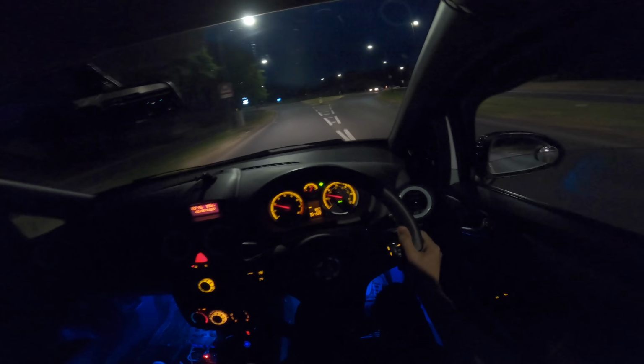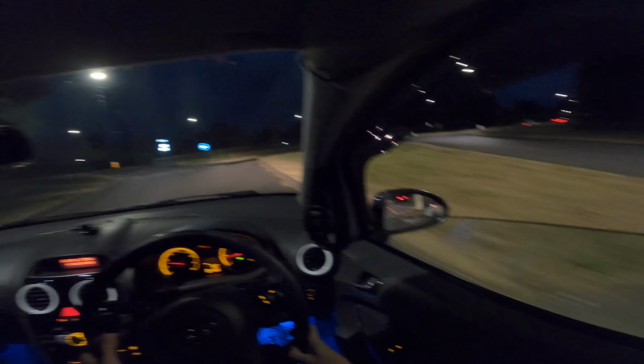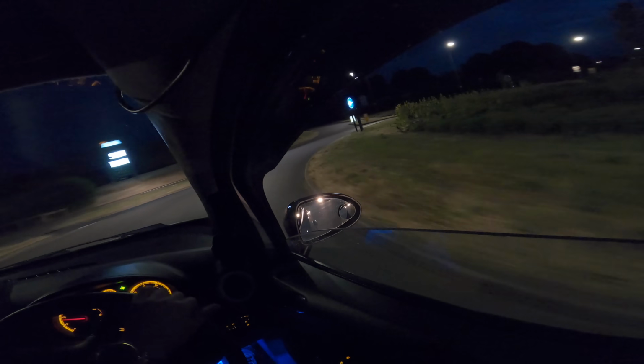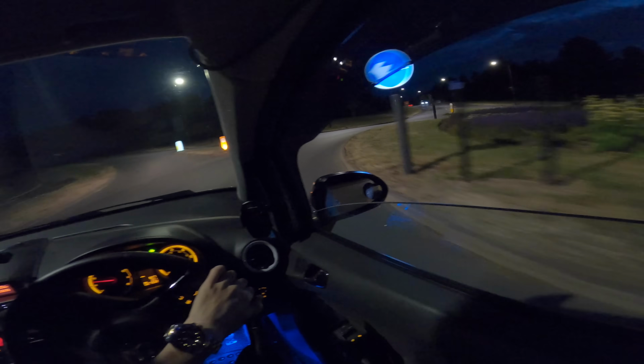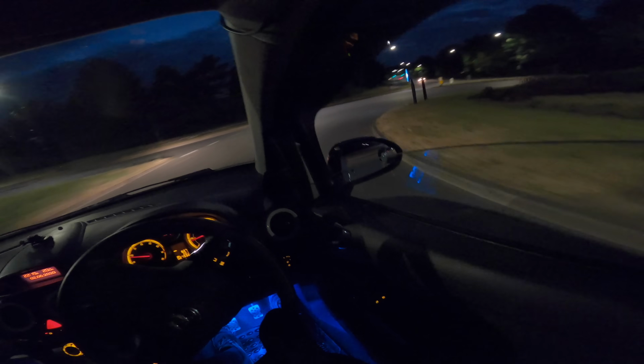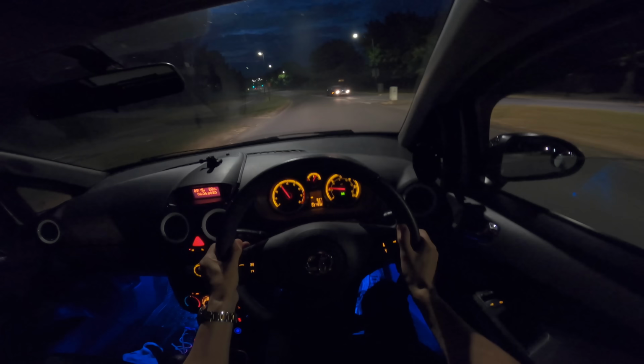Right. Ready. Look at that fuel price. I don't know how good that fuel price is, but I know that my sister says it's good, so ready. I'm gonna do a quick clutch kick or something it's called.